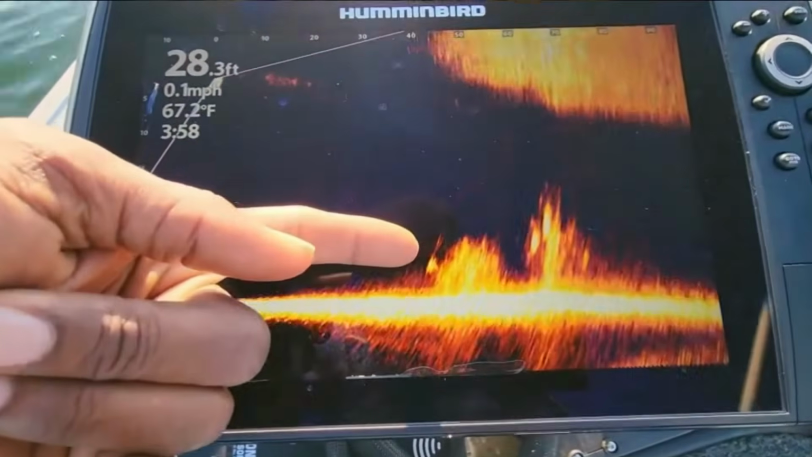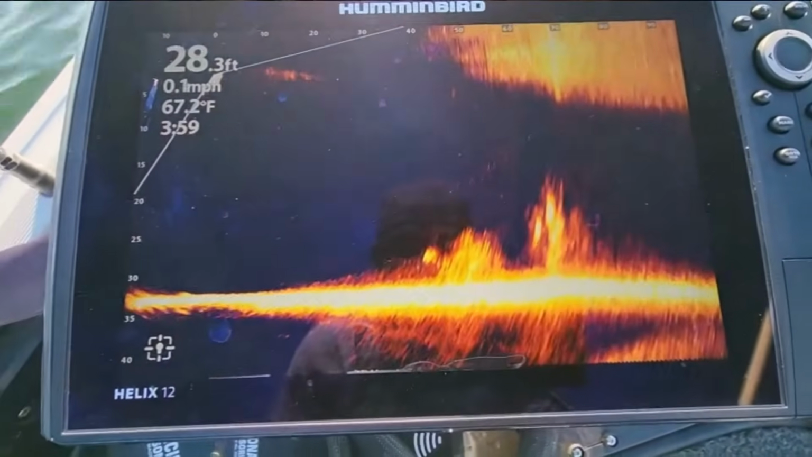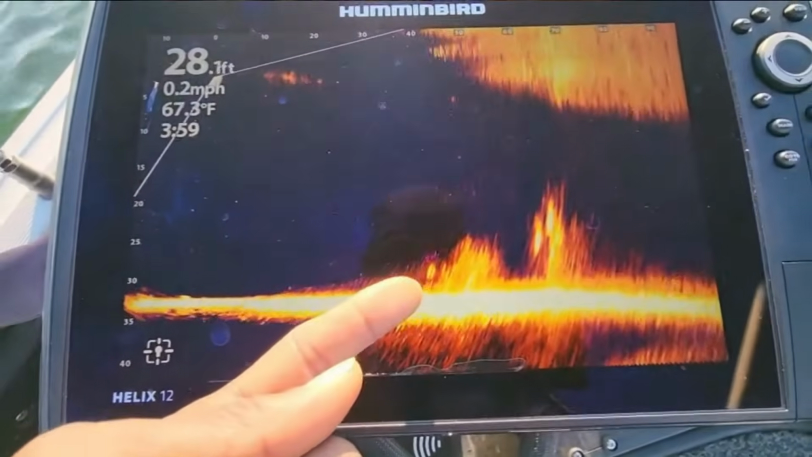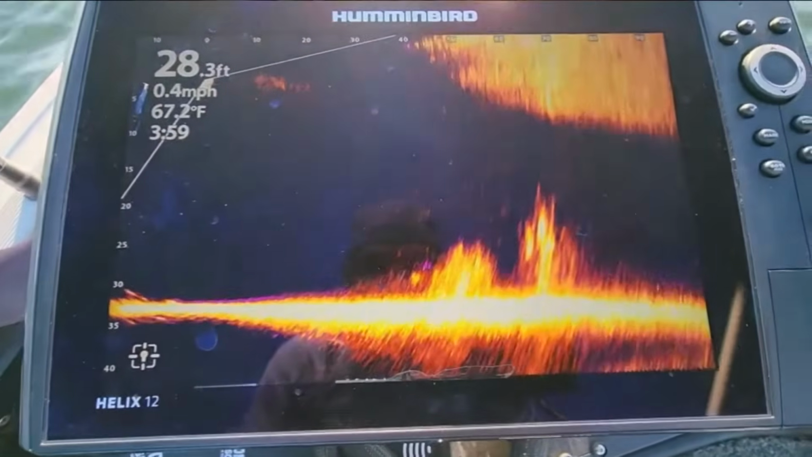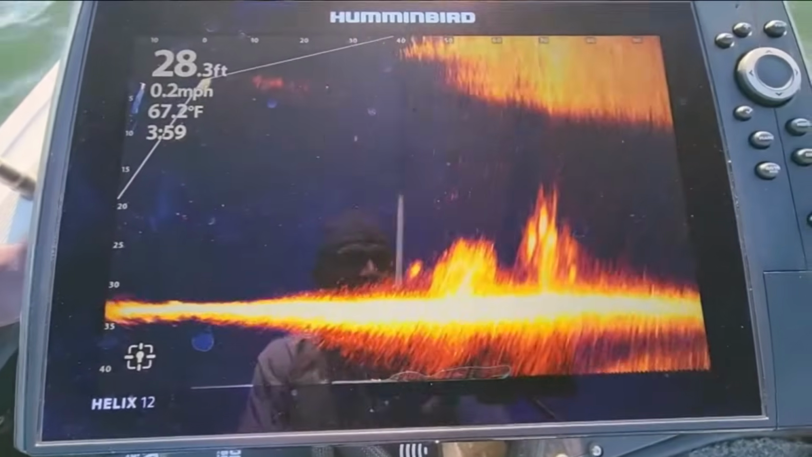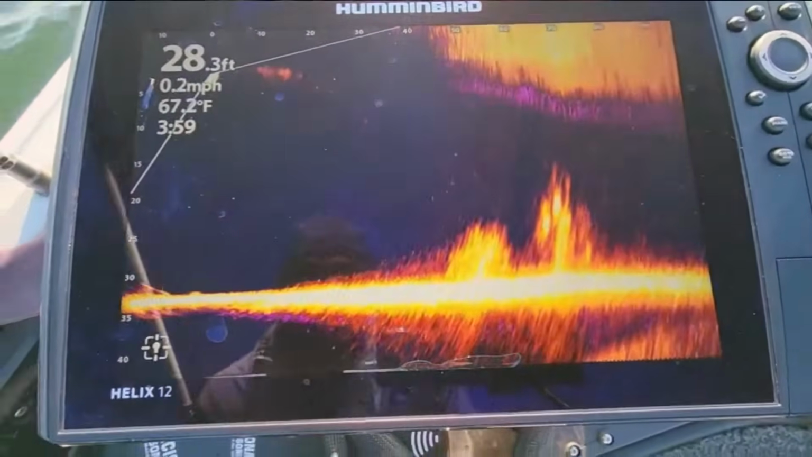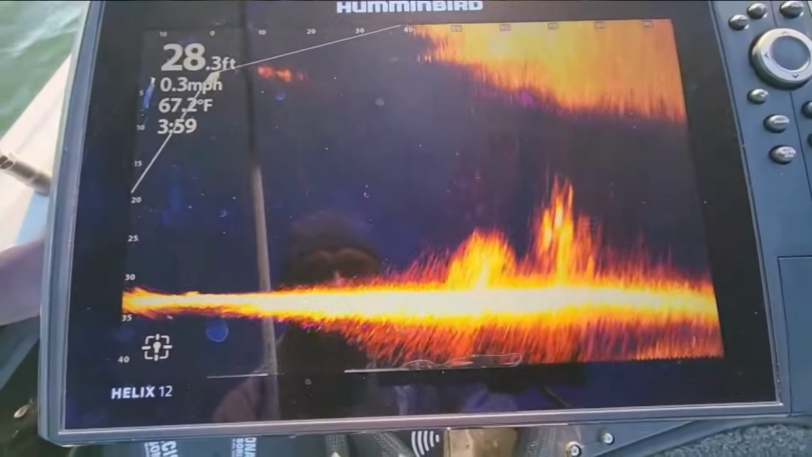All right, there is the shaky head falling right down in there where those fish were at. Let's see if they follow it down. Yep, so you can see those fish kind of followed it, but they did not follow it all the way down to the bottom. So those may not be bass, guys. Could be some striper out there. Sometimes those are kind of curious and will still check out the bait.